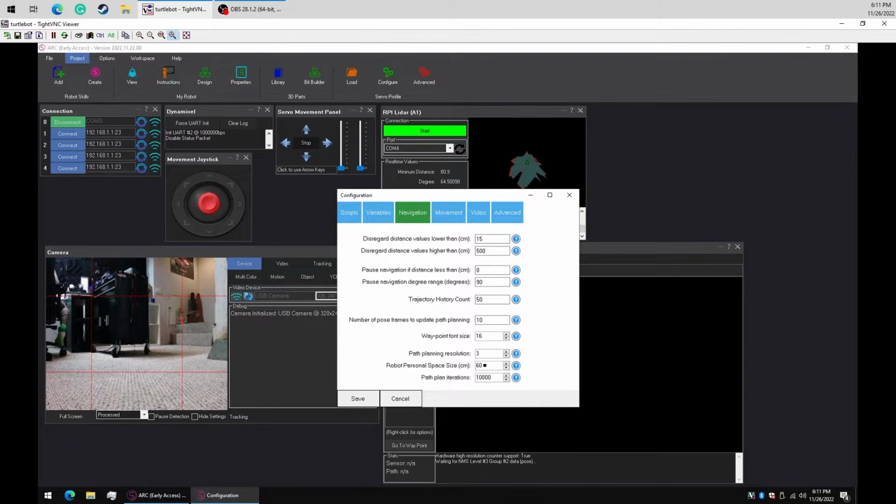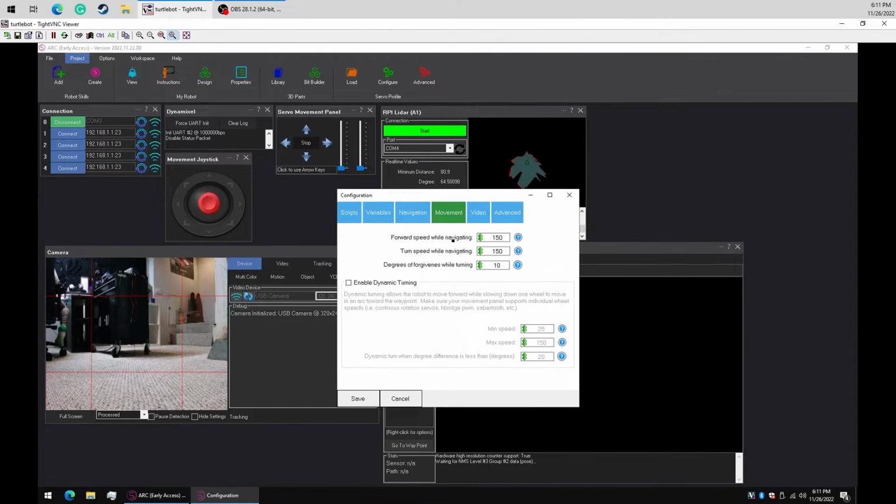How big the robot is, so its personal space. In this case, our robot isn't very big, so we can make it something smaller, maybe like 50, like half a meter. How many path planning iterations? So when it goes to do the path plan, this is the number of attempts it'll try at getting the path planned. And again, you can read all these different values and experiment with different settings. So this is going to configure your movement speed, so you can see how fast we're going to be moving forward. And then we can enable dynamic turning, which is how quickly we're going to be driving forward and turning at the same time.